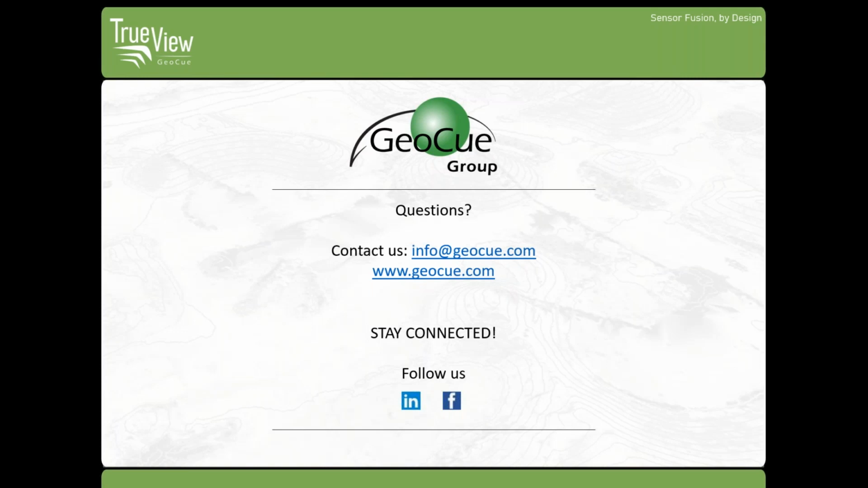Okay, excellent. I had a couple of questions. I think you did touch on this in the presentation, but perhaps you can just go back over it: in terms of orthophoto generation from the oblique imagery, how is that handled within TrueView Evo? We don't handle that in TrueView Evo. We rely on third-party structure from motion software to do that.